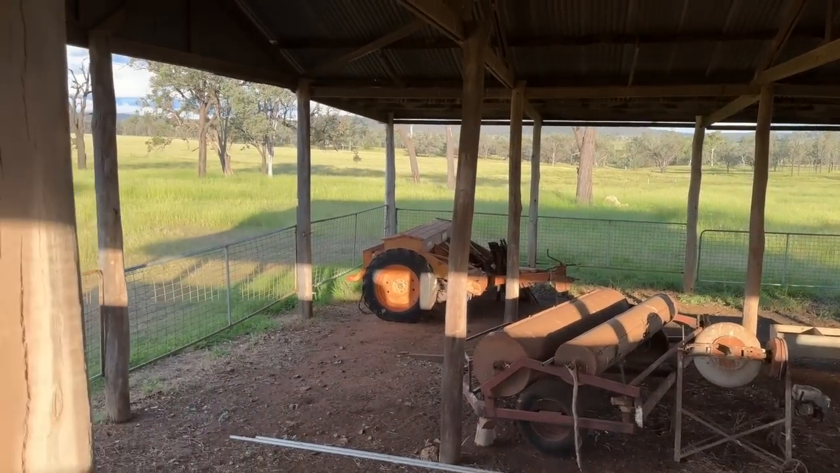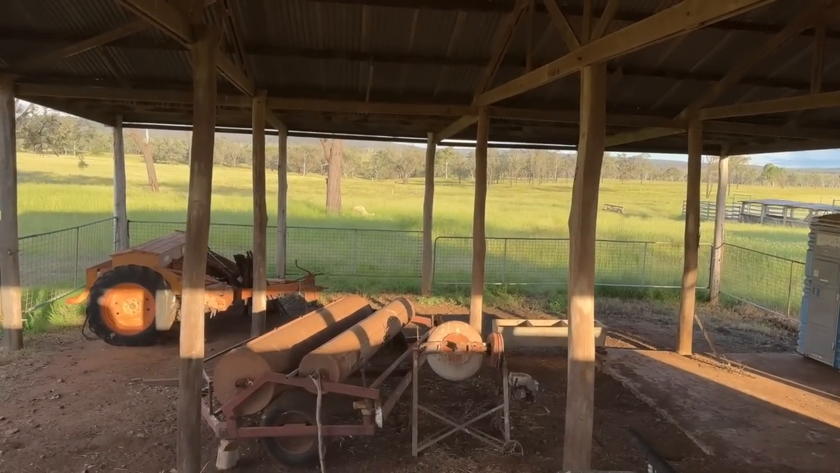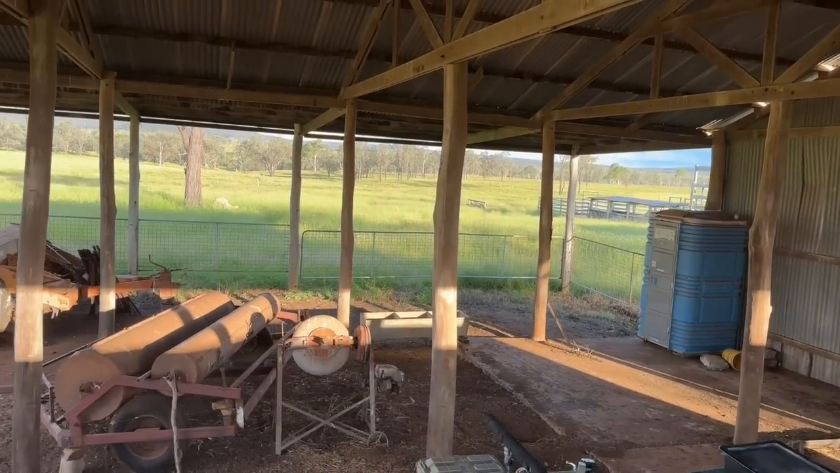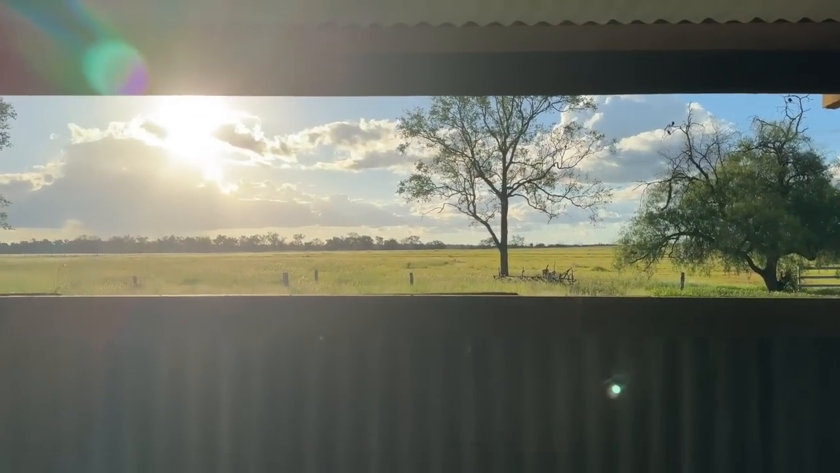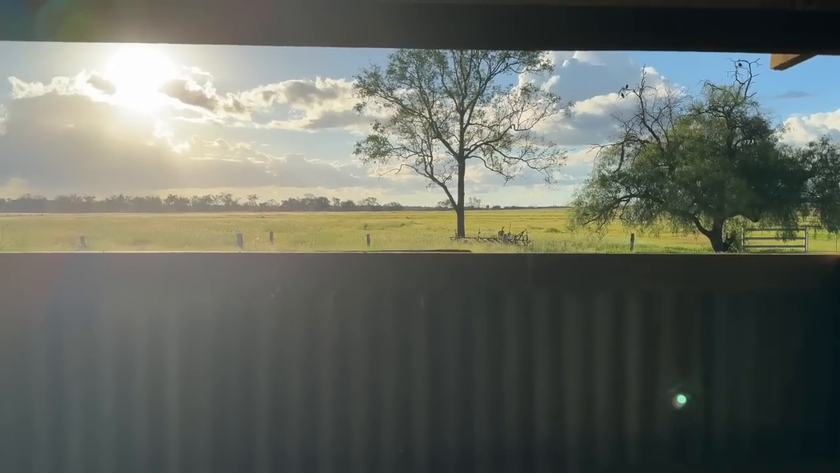I might even do a bit of howling in a minute and just see if I can coax anything to come in a bit, if they're within earshot. So sitting here I can see both ways. See if anything's coming up behind me as well.